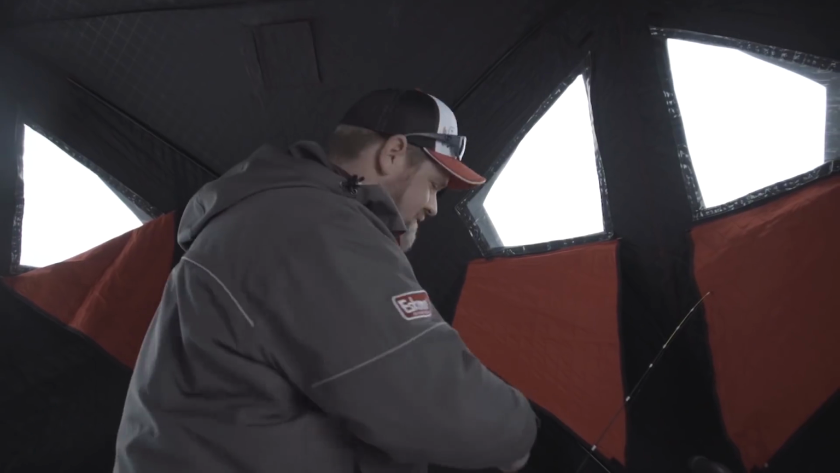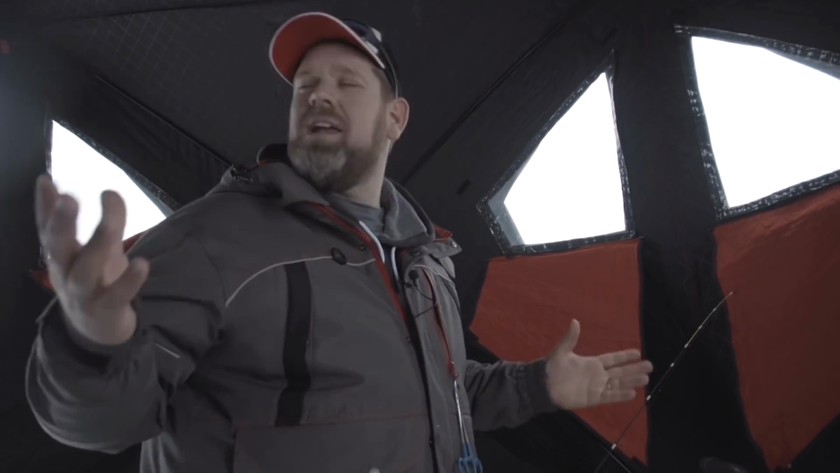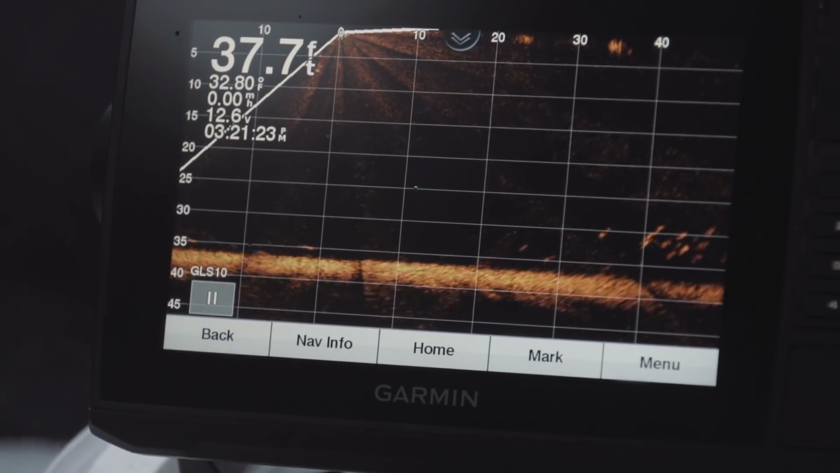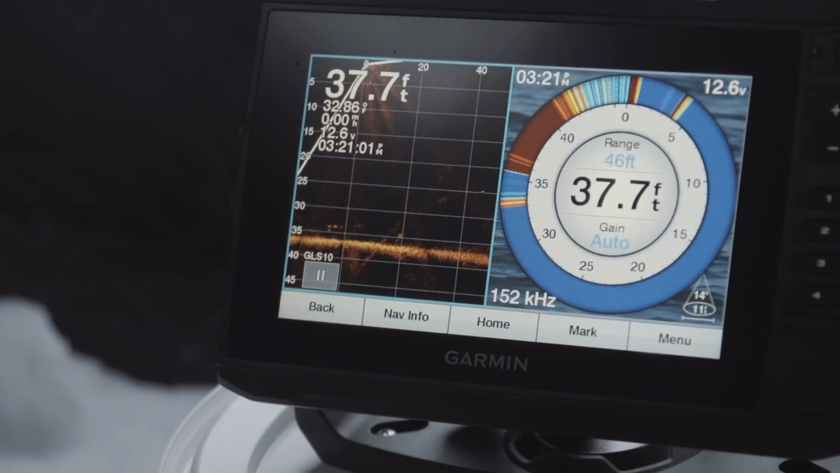Kind of move through and all over there. I mean, we still got a few underneath us, but the big school. Time to move. It's unbelievable what this Panoptix and Live-Scope will do for you. This is the first time I've gotten Live-Scope on the ice, and it's mind-blowing what we're seeing. We've had this thing out for 20 minutes, put it down, and we were 20 feet off the school. Just kind of rotate it over. There's the school. Go over there, punch a couple holes, set up a house on top of them, and it's game on. It's one of those things that, first off, is going to save you a bunch of time.